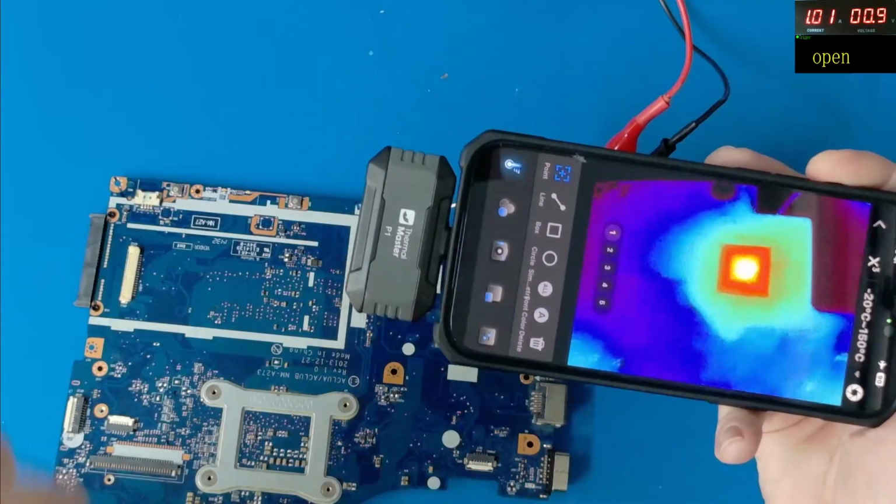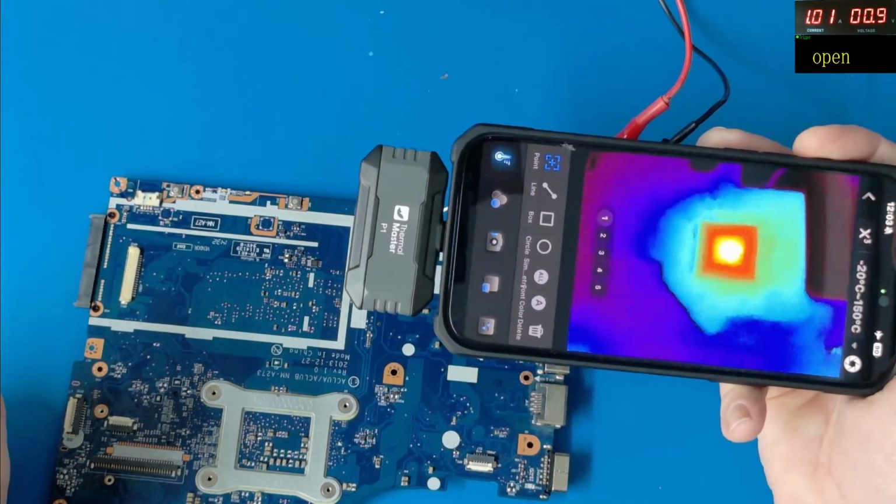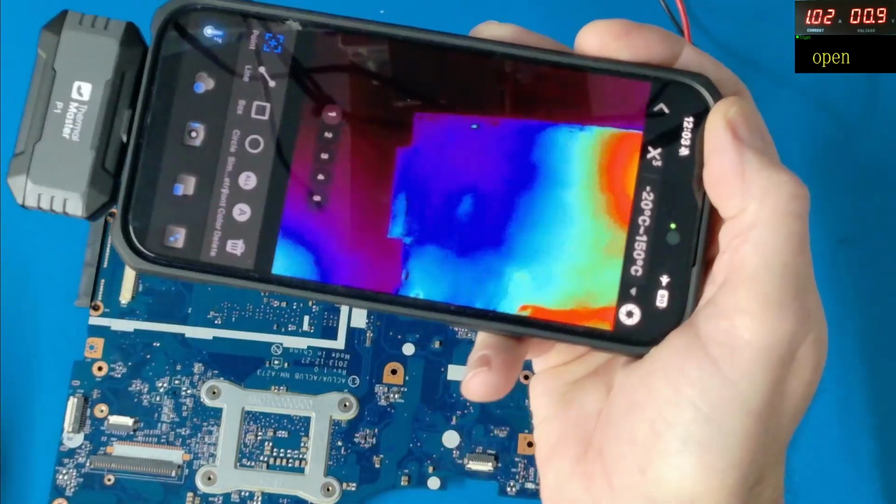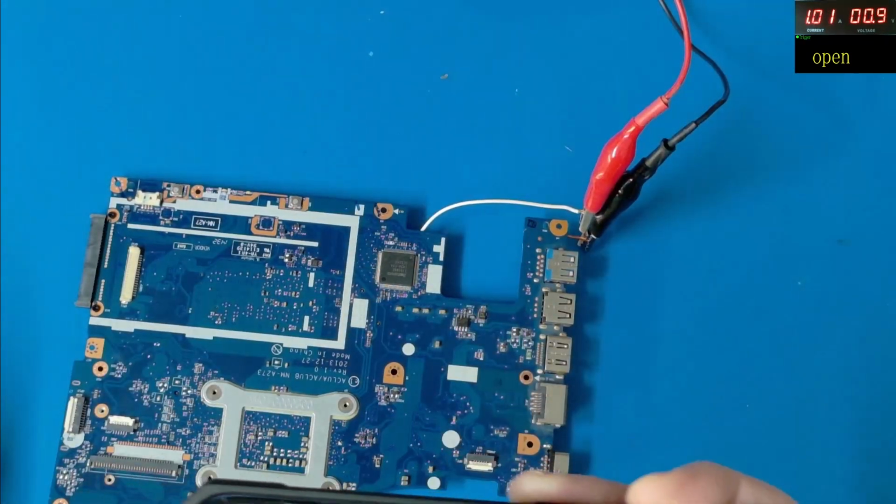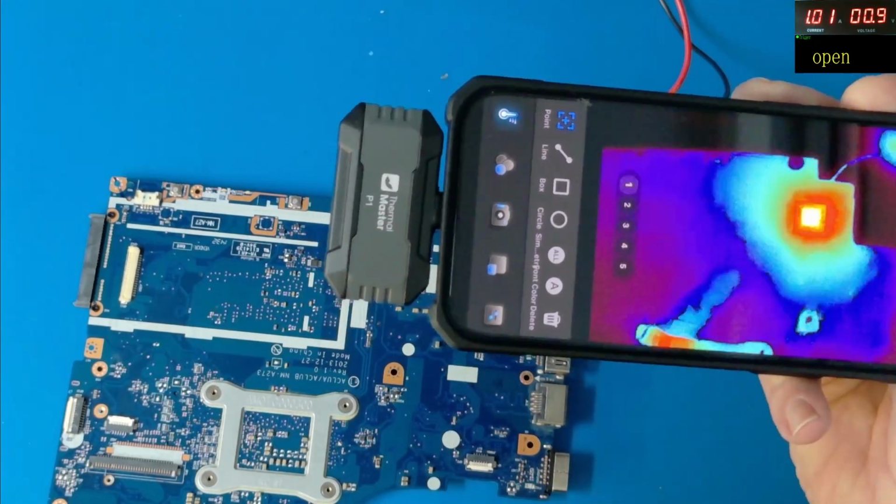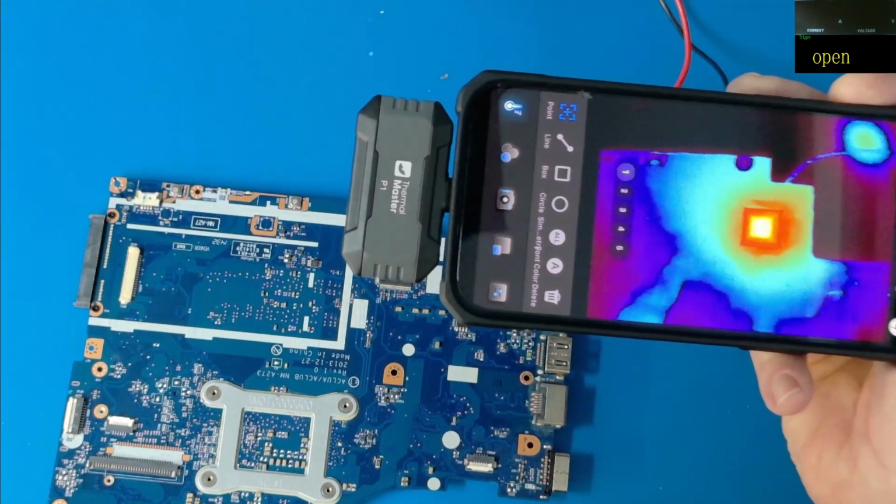So again, as we can see from here, it's detecting that heat spot really well. There's nothing else on the board on this side. As you can see, it's all nicely blue apart from some heat reflections, but it is detecting that one very, very well. So we'll just pop the power supply off.